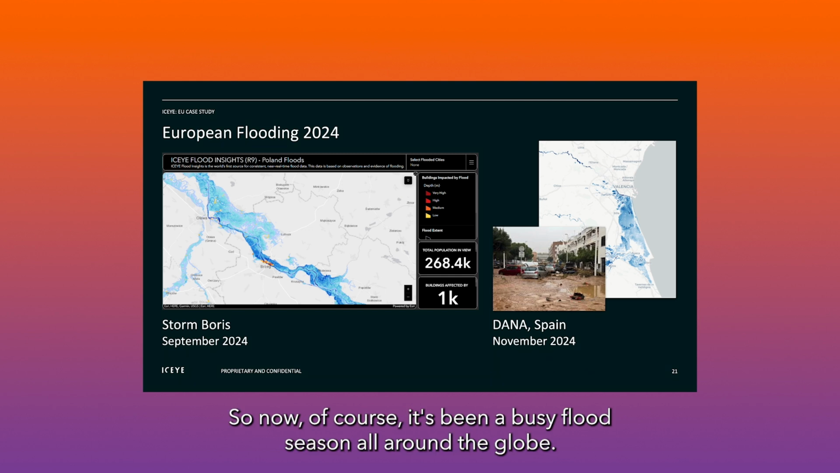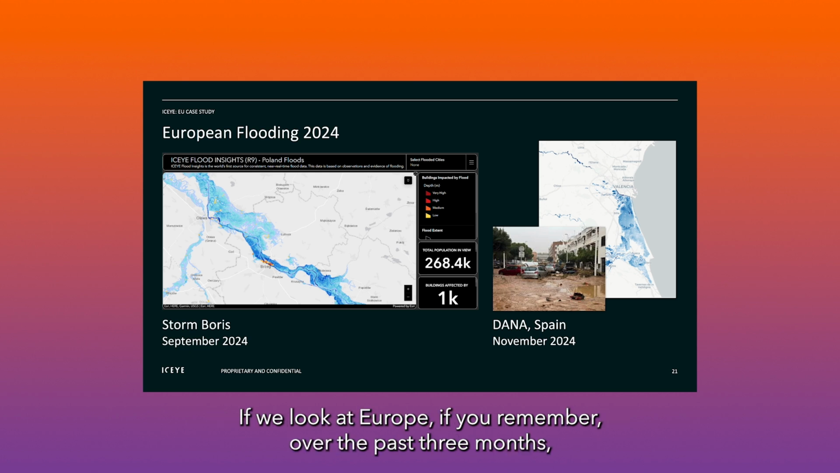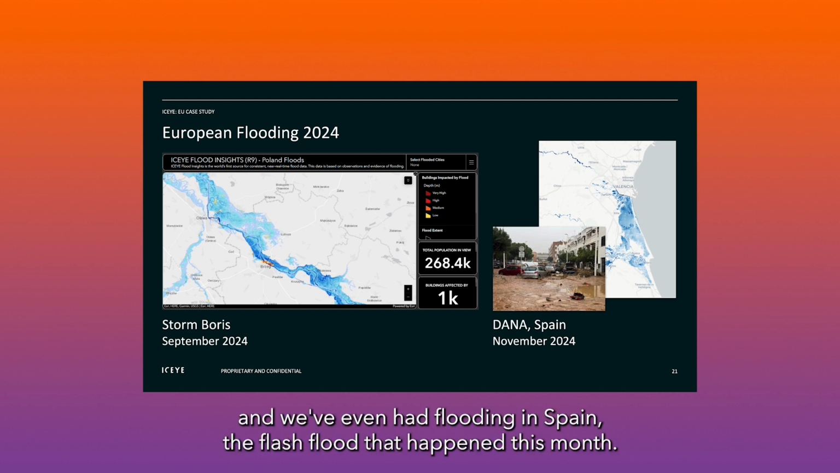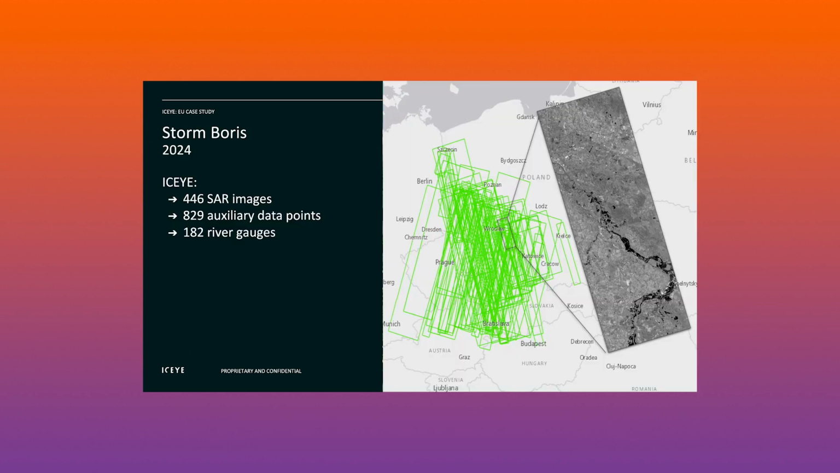Now, of course, it's been a busy flood season all around the globe. I wanted to share with you some more case studies. If we look at Europe, if you remember, over the past 3 months, we've had Storm Boris in Poland and Austria, and we've even had flooding in Spain, the flash flood that happened this month. So we worked with European agencies to look at both of these events.